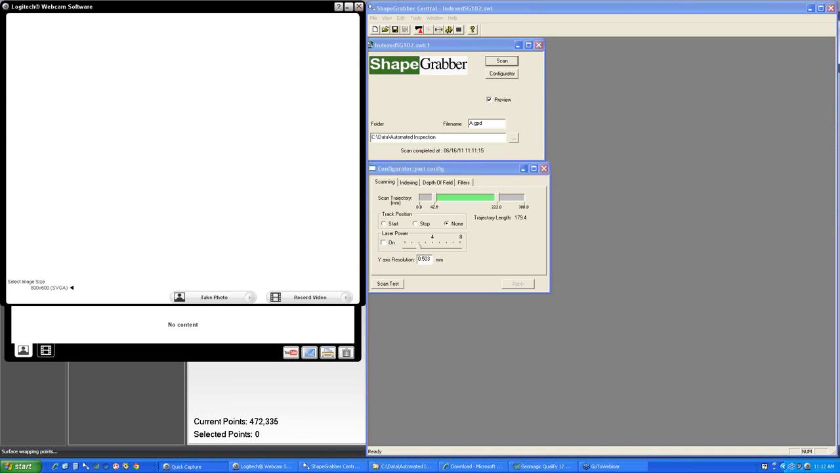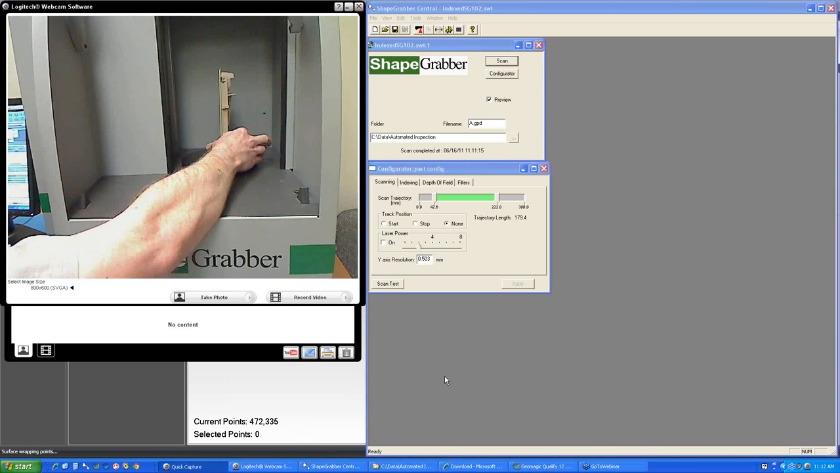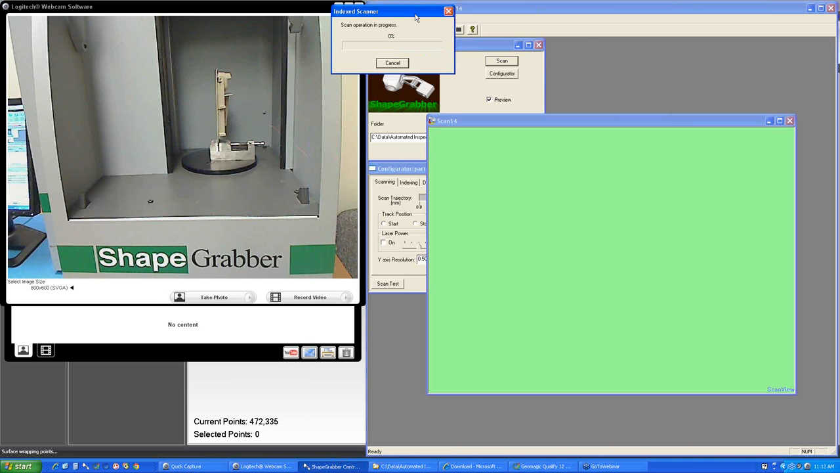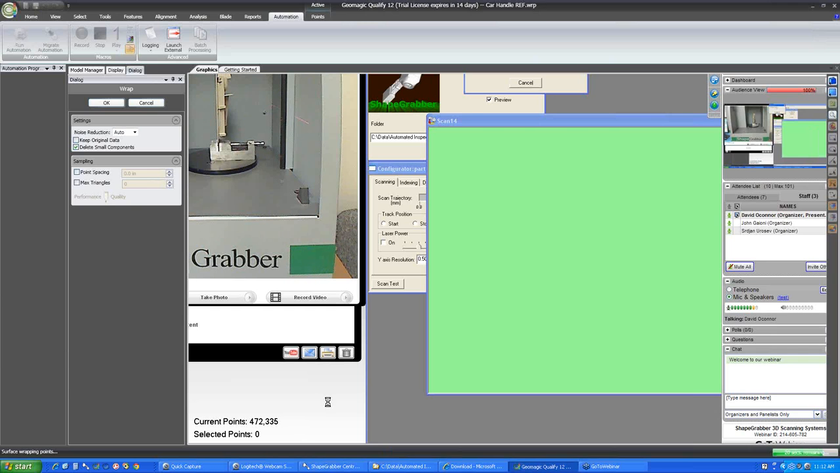So if we switch back to the scanning end of things, I'll place a new part here. I'll make this my B set of scans and start scanning. Now because the data acquisition happens automatically here, I can multitask like this and switch back to the qualify inspection software.